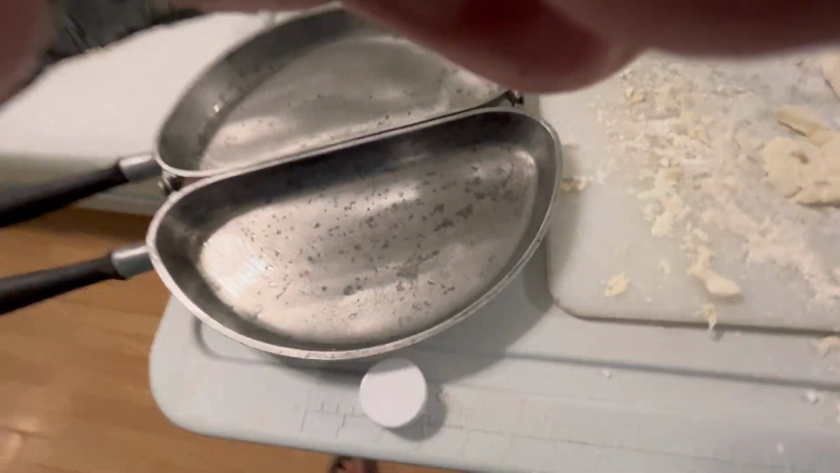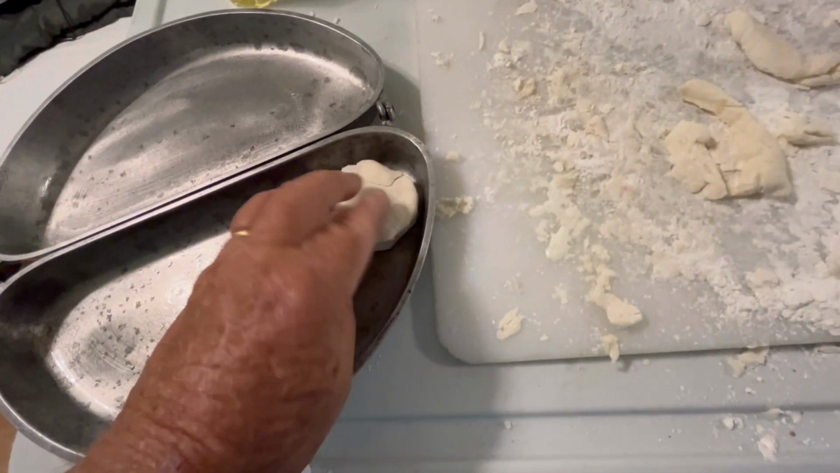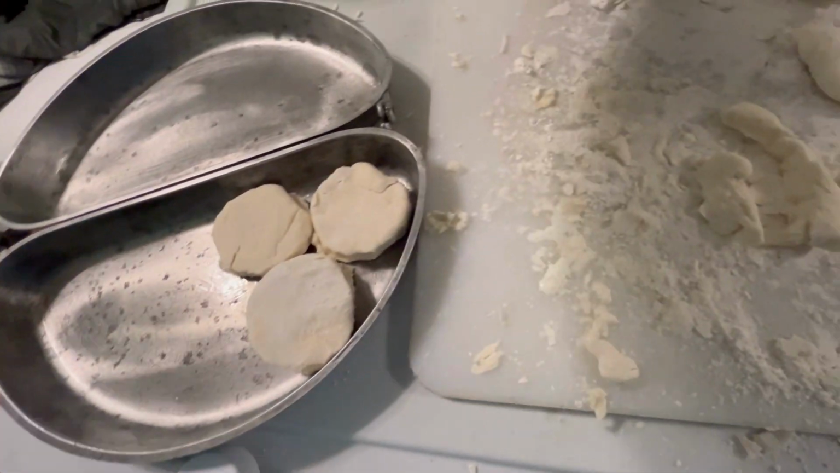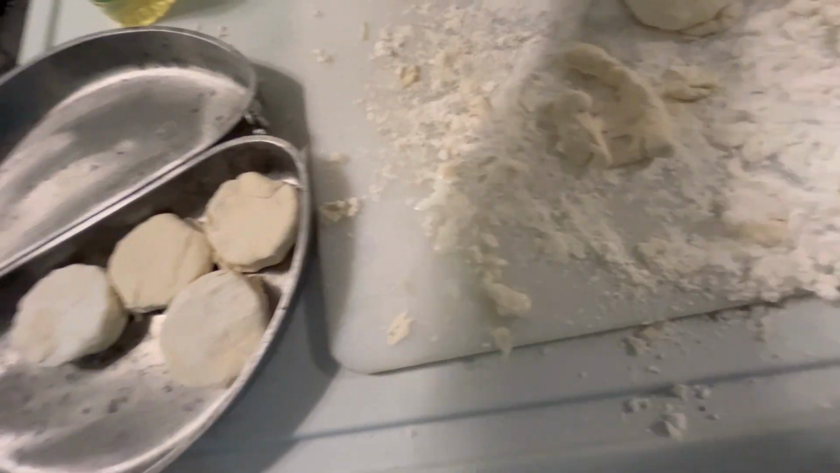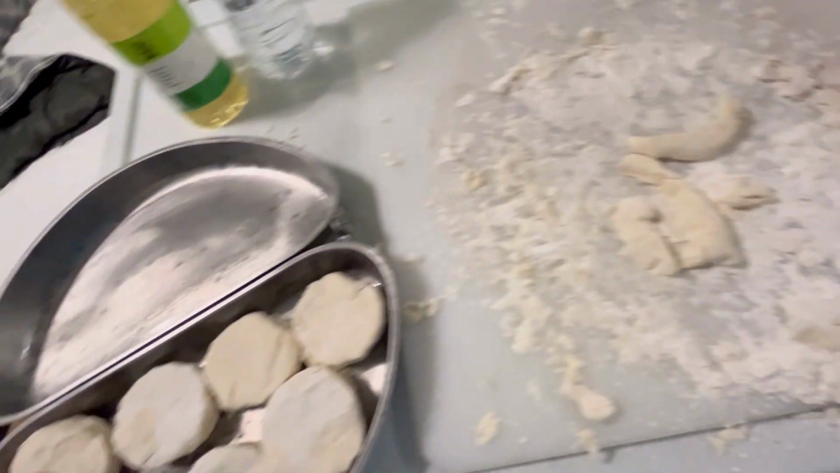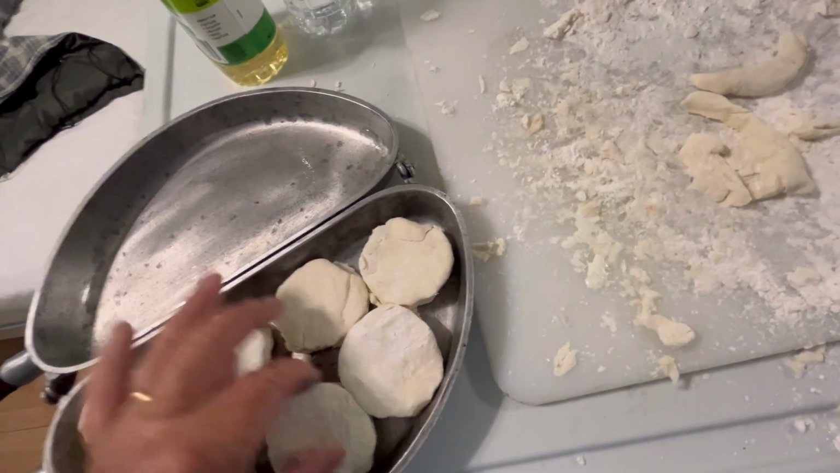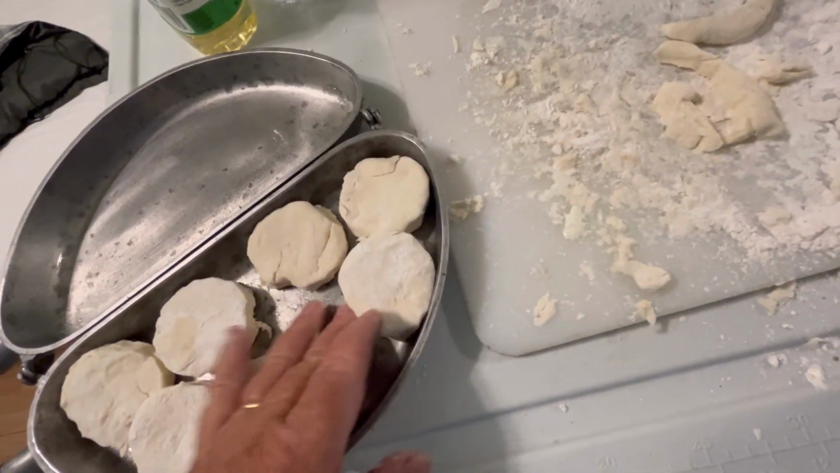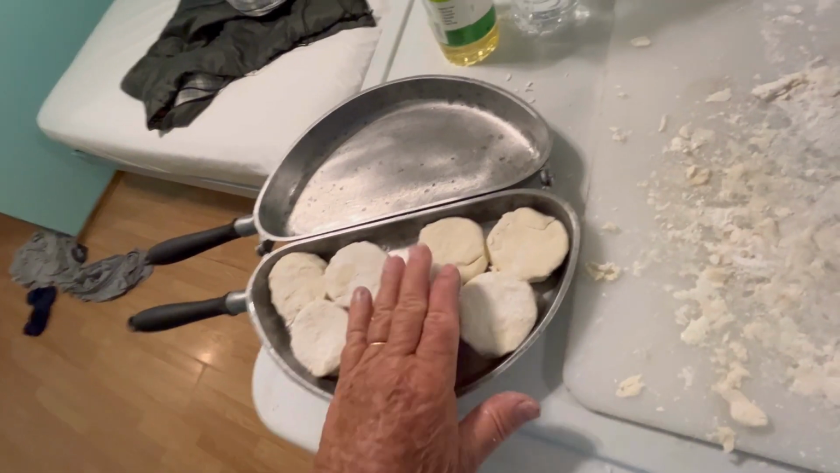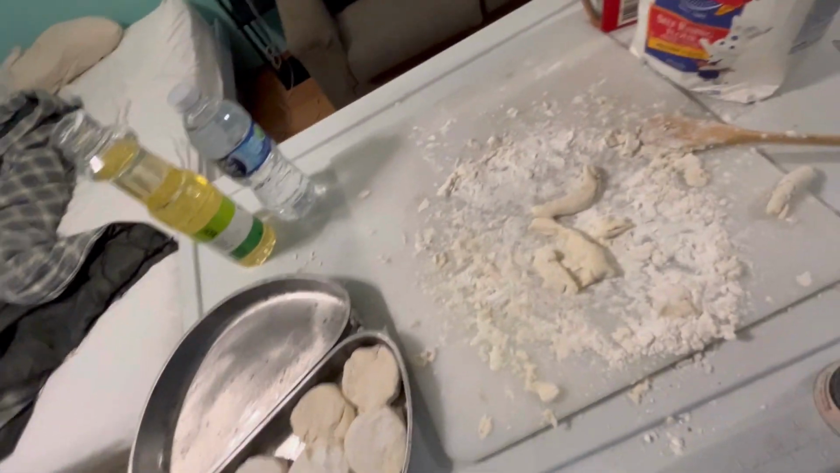All right, now we're going to take these old biscuits and we're going to put one in there, put one right there, put one there, one right there, one right here, one right there. Uh-oh. We're going to get down to the, oh, it's going to get tight. Is it going to fit? Look, it fits, y'all. All right.